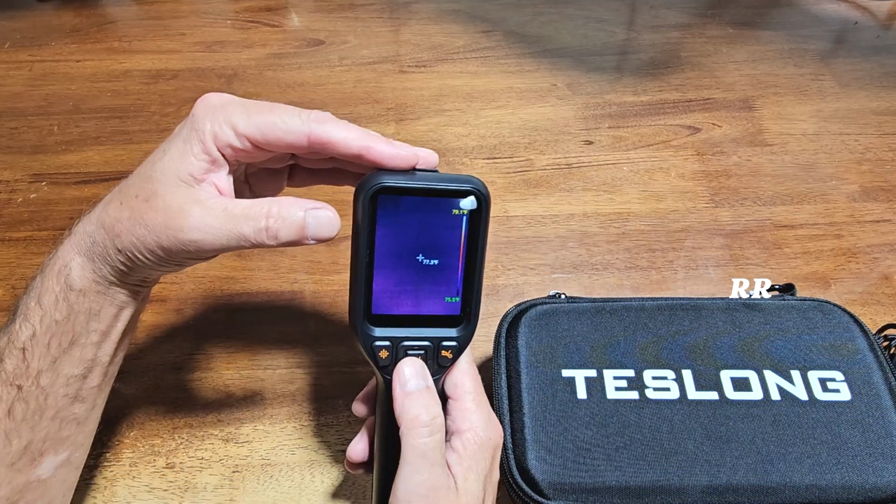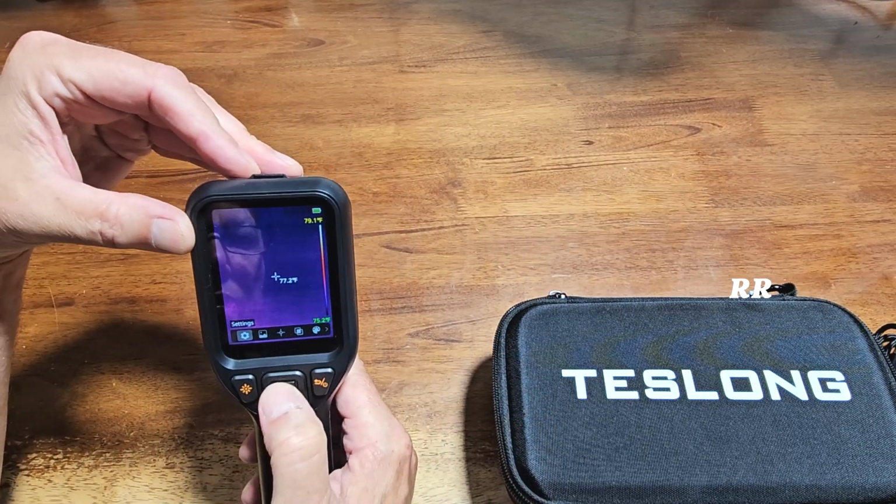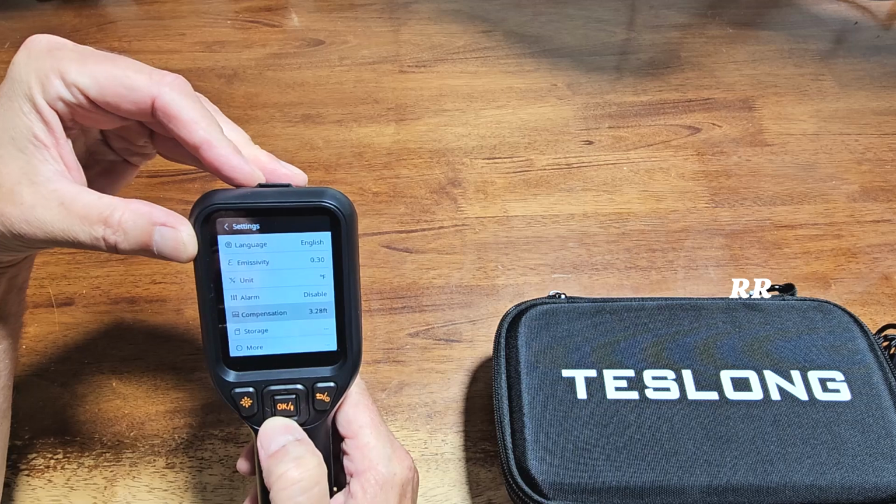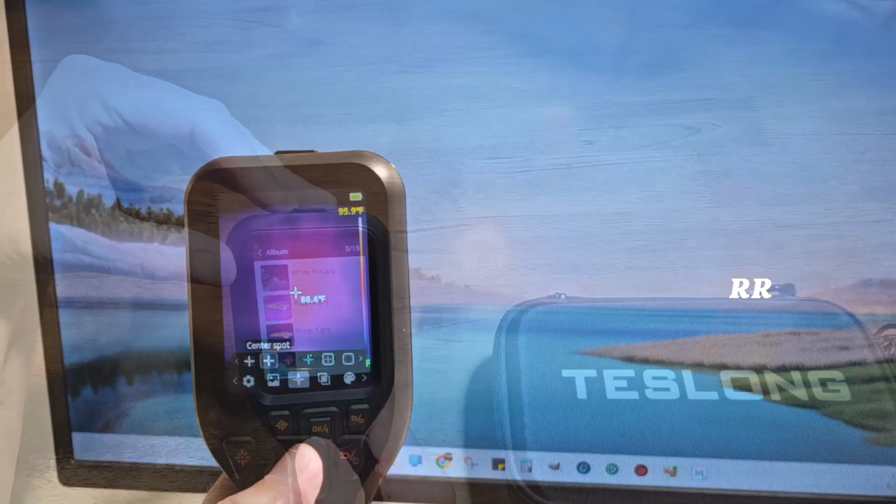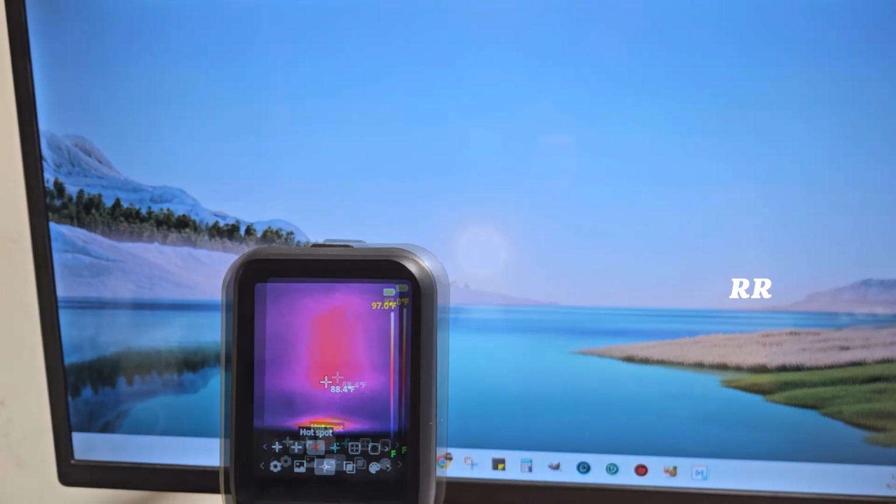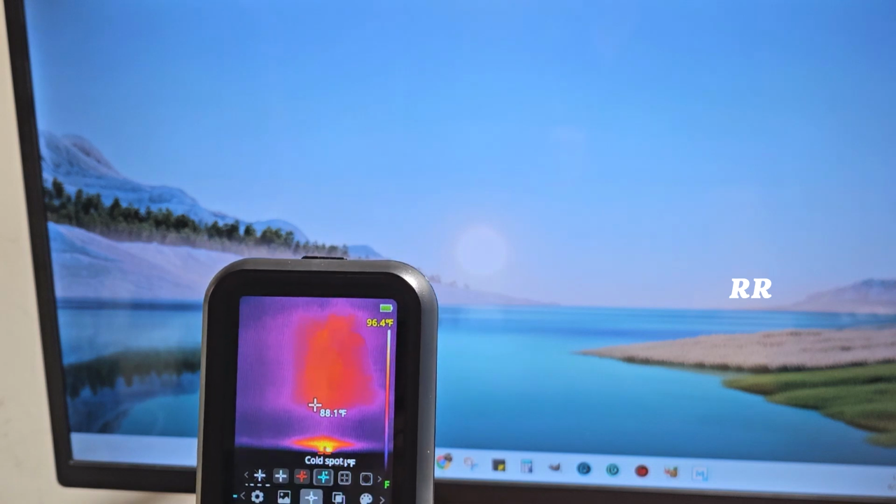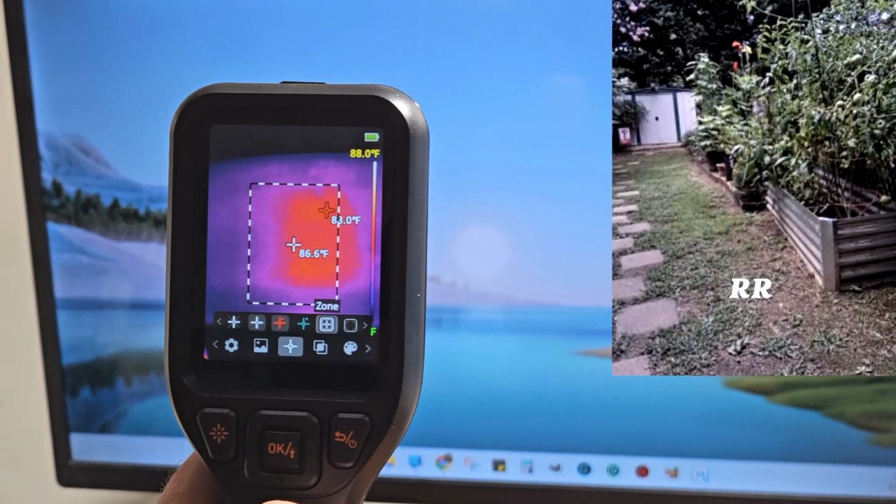Let me go through some of the features right here. If you press the OK button, it brings you into the menu right here. And we've got settings on here you can change around. Press the back button right here to get out. Over here, we can see the album. You can do a center spot where it puts it right in the center of the screen. You can do a hot spot. You can do a cold spot. You can do a zone. You can see the temperature popping up on there in the zone.